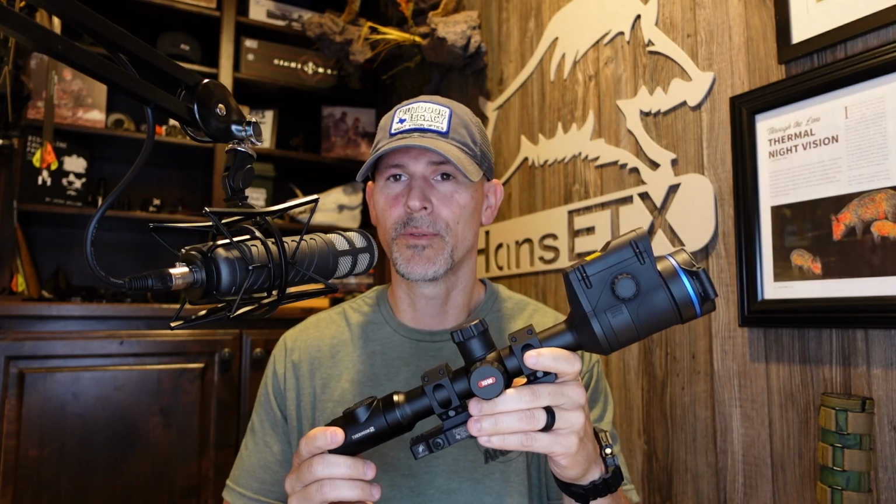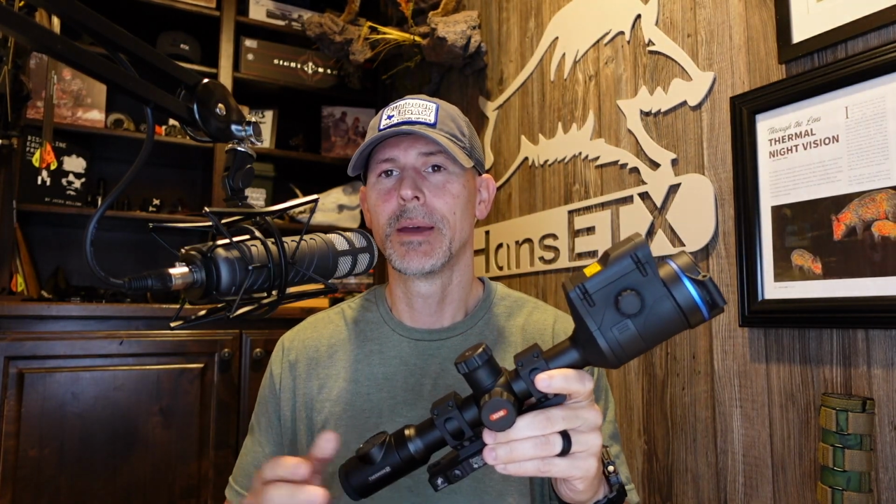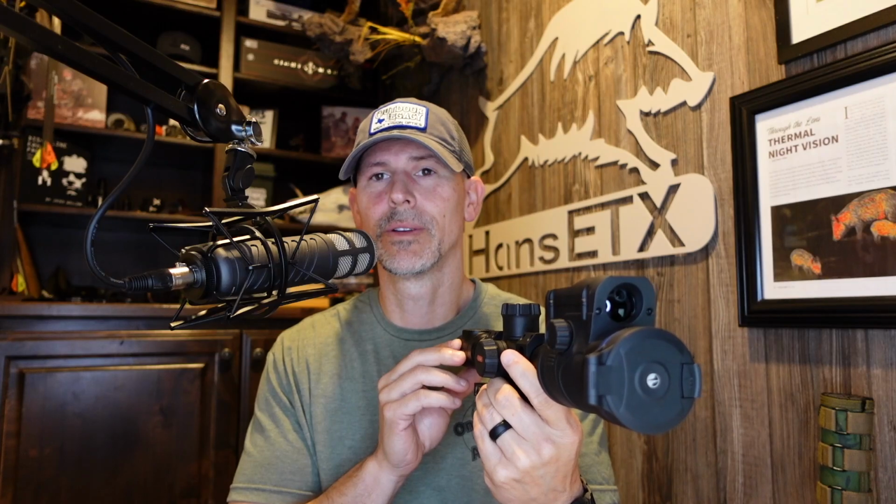Over the time, though, I think what we realized, and what Pulsar realized, is that they can actually get even more performance out of a new XG50 by switching from the BAE thermal sensor that they were using and going to their Linred sensor. Now, the Linred sensor is something that they use in all of their optics right now. They're very familiar with it. They've been perfecting it for many, many years with the firmware and software that they load on it, and they get maximum performance out of it. So the big difference between the original Thermion XG50 and the new one is they went from the BAE sensor back to the Linred sensor that they're very familiar with in their other optics.